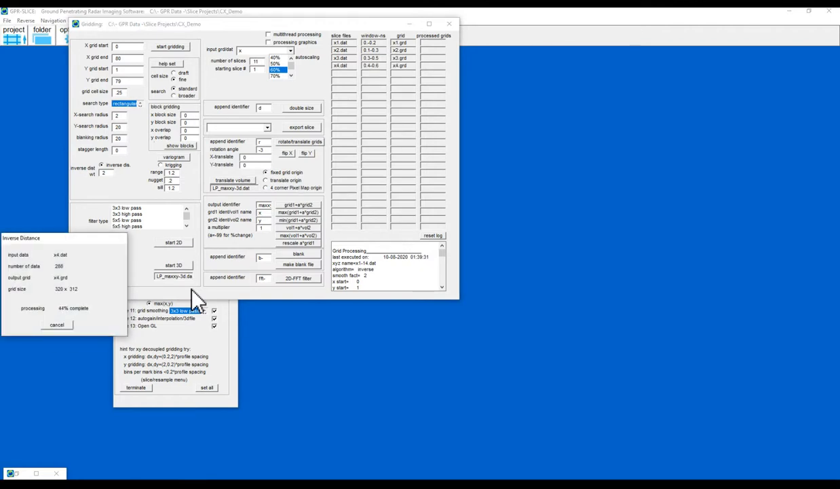So this is now, it's generated the coarse slices, this is now doing the gridding. X data set first. Now the Y data set.